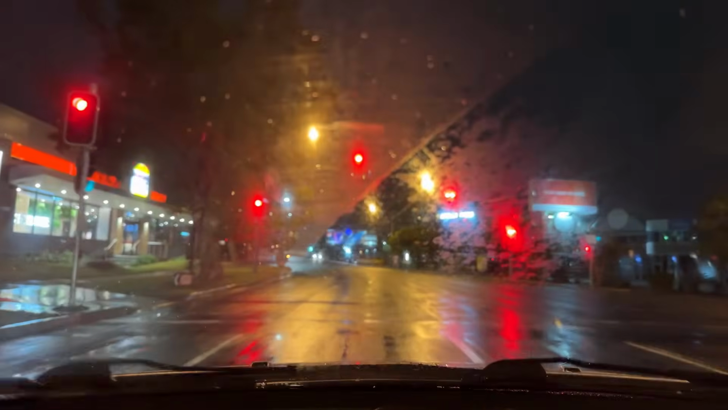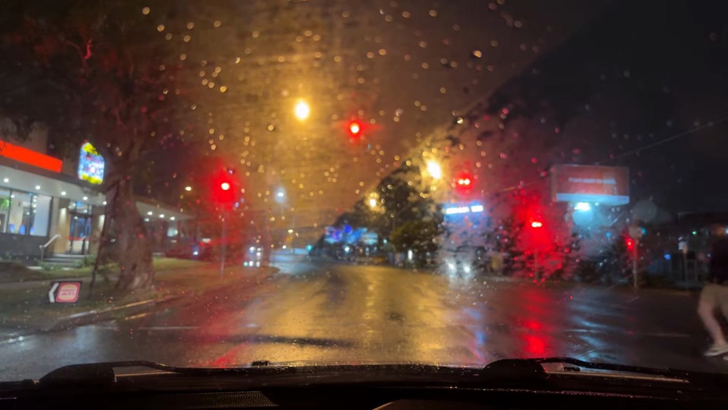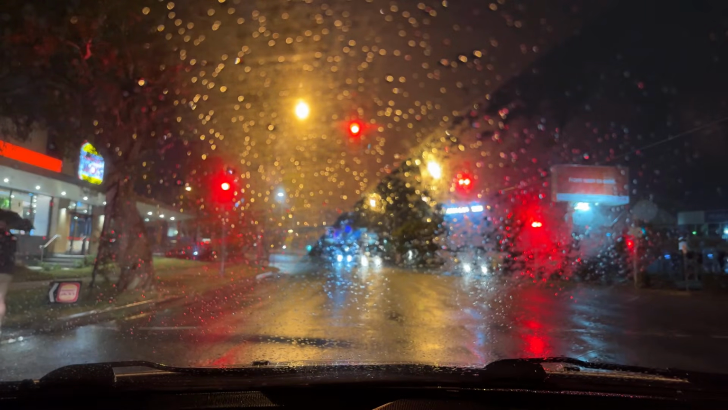Alrighty. Now, oh look, there's people using the pedestrian crossing, and they've pushed the button, and they're actually here, and they're using their umbrellas. You know what? I'm going to say they're a gay couple for sure. Good on you two. I'm happy with those guys.